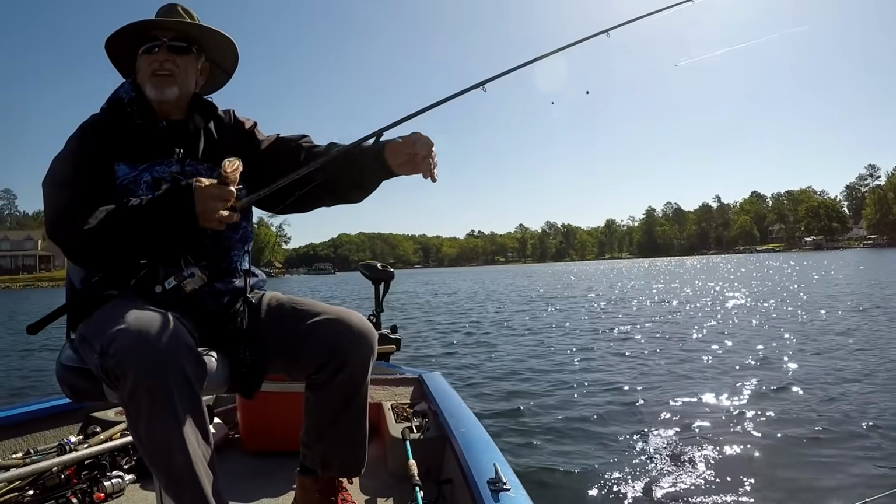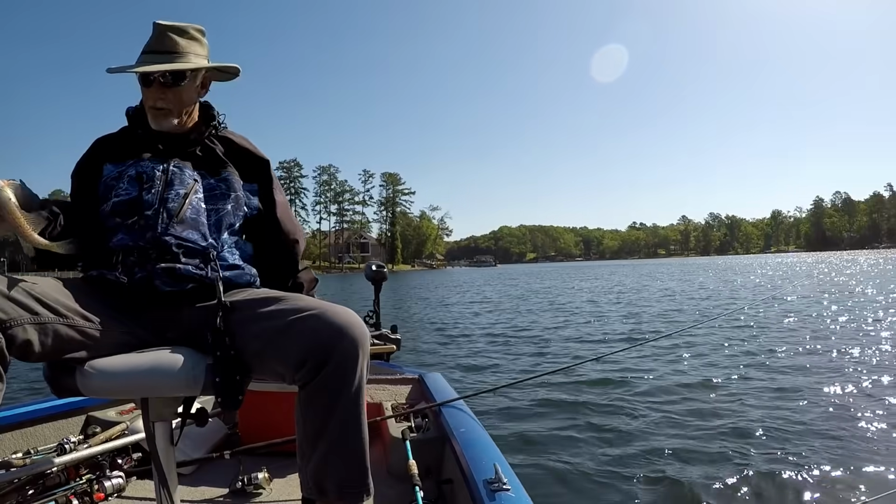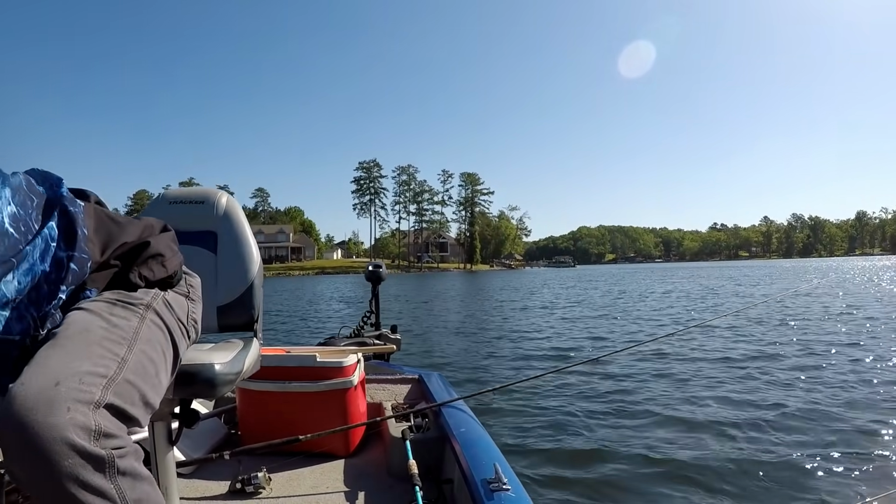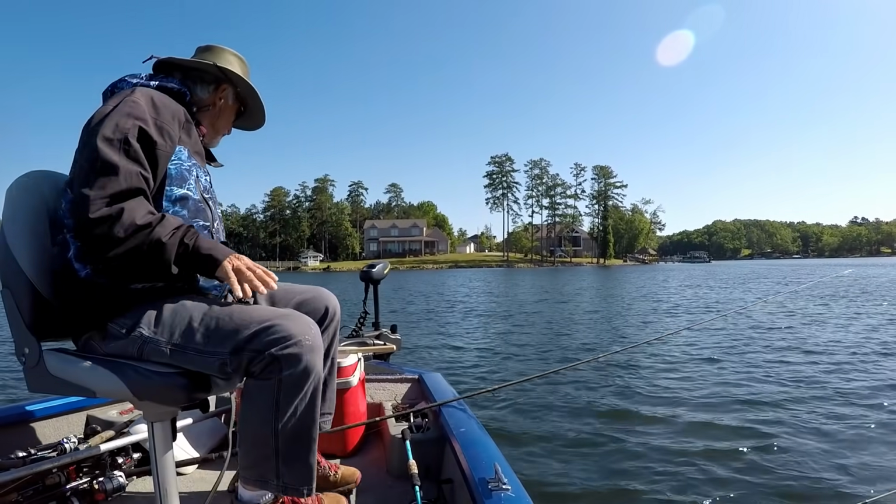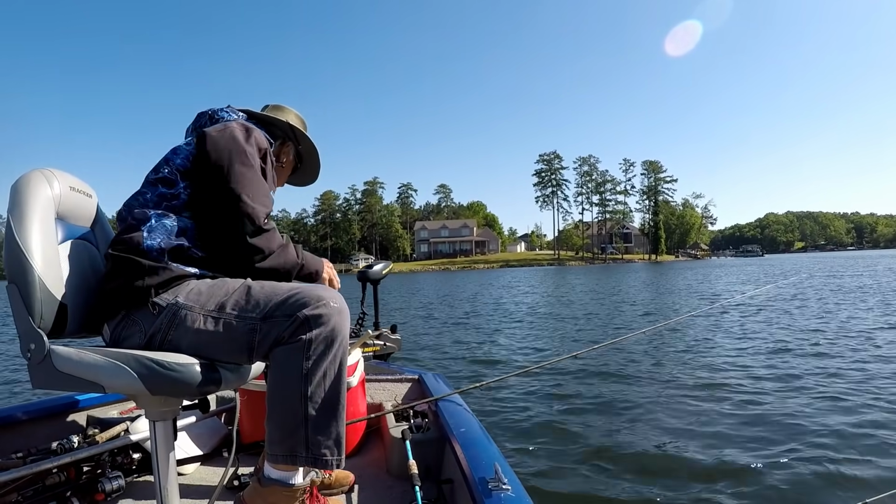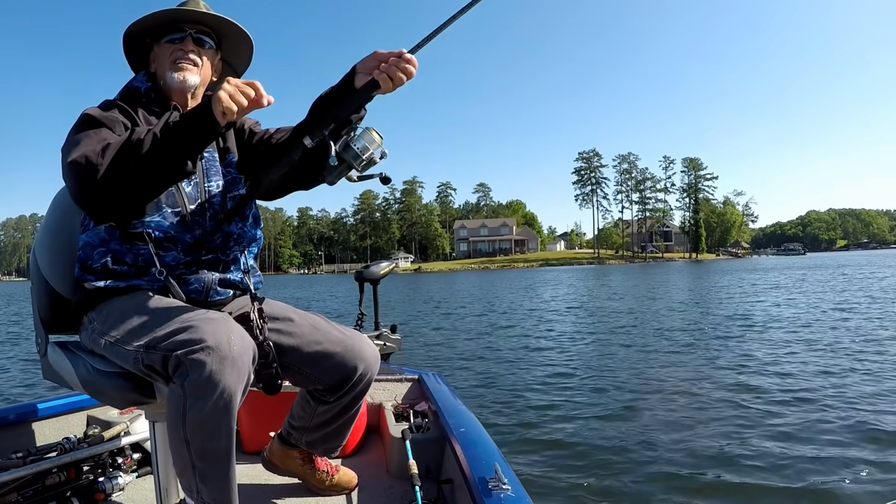Got a doggone kayak coming by me now. Sneaking up on me. Oh my goodness. Kayak sneaking up on me. Airing out these minnows again. That ain't good.